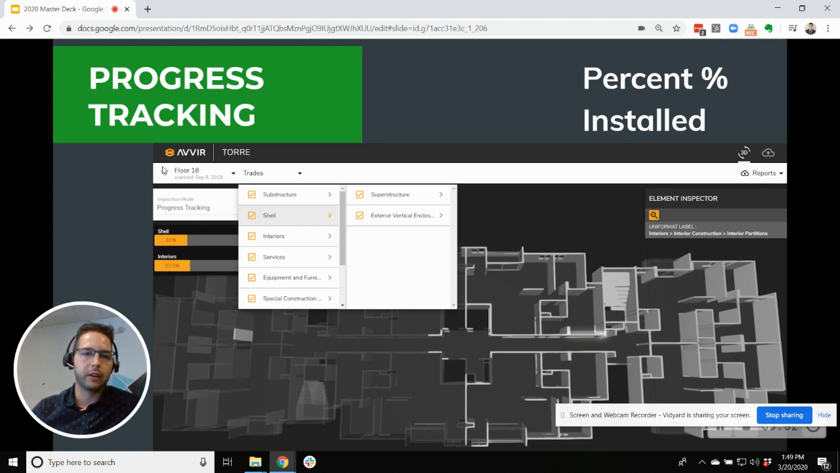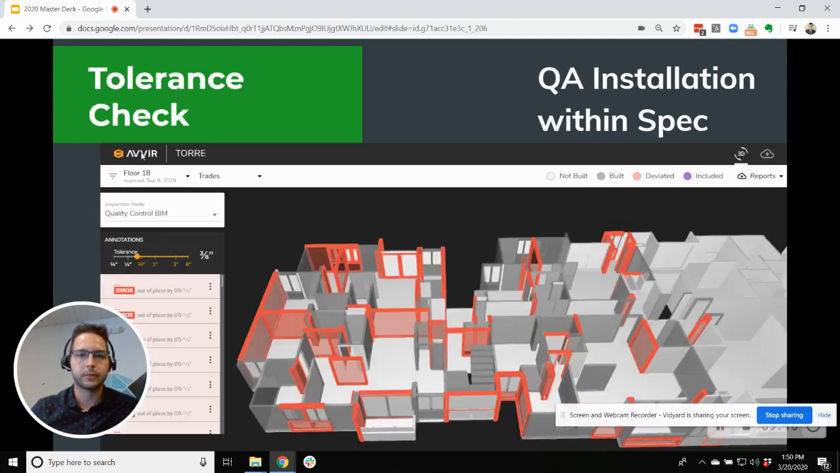And this software is provided by a company based out of New York called Avir, and they have a great construction progress tracking tool. So they use our scan data to feed their reports for their customers. And they also have the aspect where you can say what tolerance things are installed at and also get a tolerance report. Say not only is it installed, but if it is installed, is it within the tolerance that we're okay with?